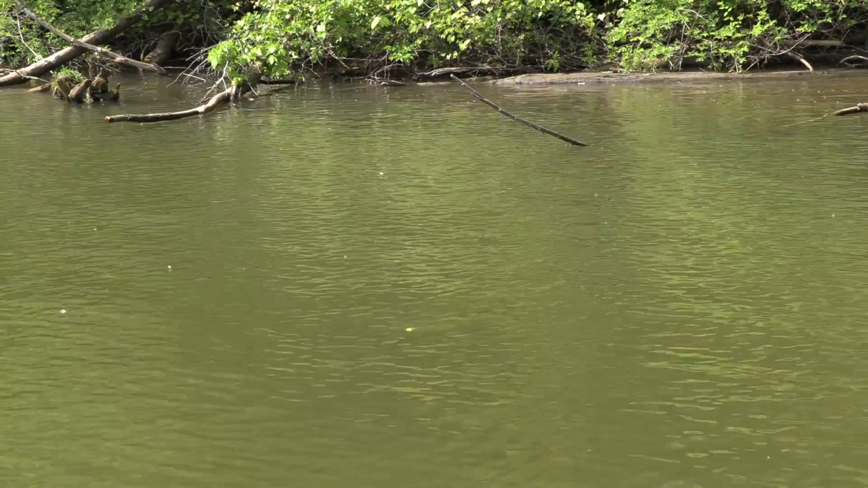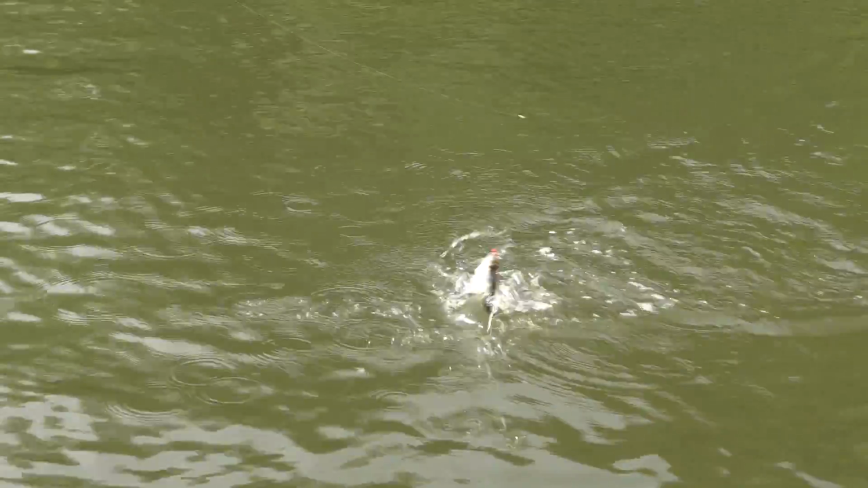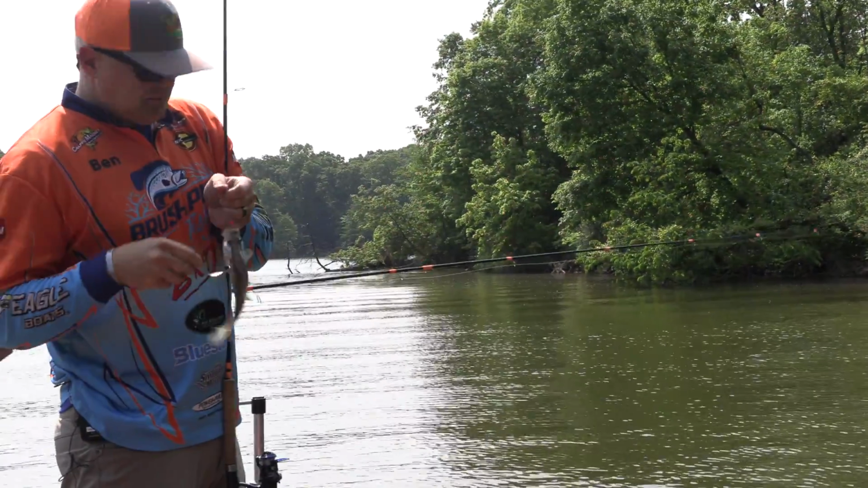with the naked eye. There's one. There's another one. Look at this nice fish too. Another nice one. Another white. And today we've had to hunt, folks.